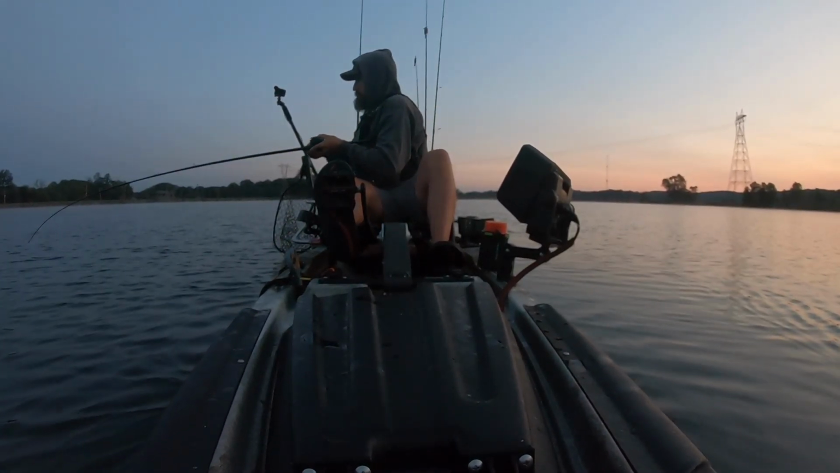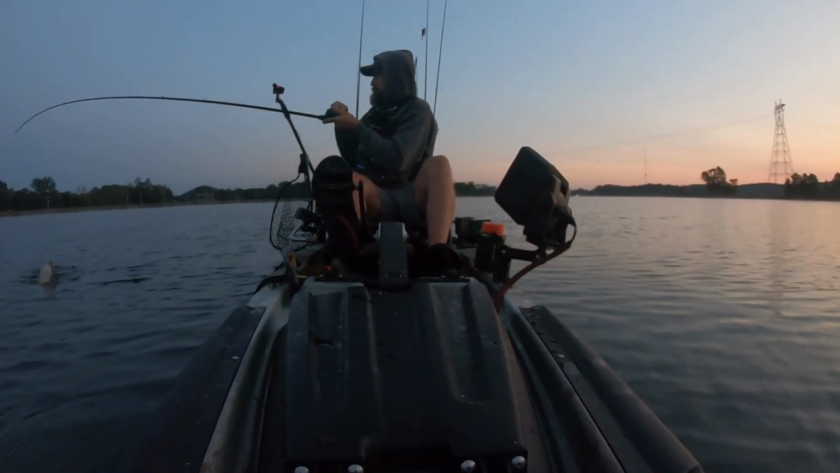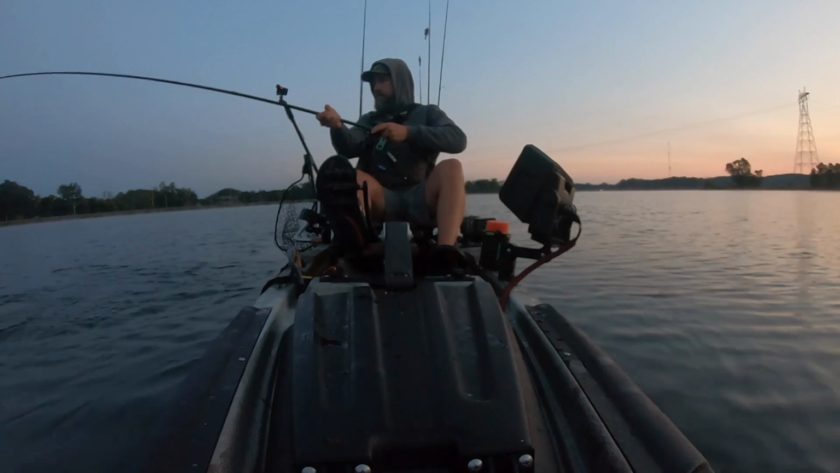I ran a chirp, which stands for compressed high intensity radiated pulse, for years on my Garmin Striker 4 on my kayak, and I just checked on Amazon. Right now they're running for $120. My recommendation for an entry-level fish finder, especially if you're in a fishing kayak.